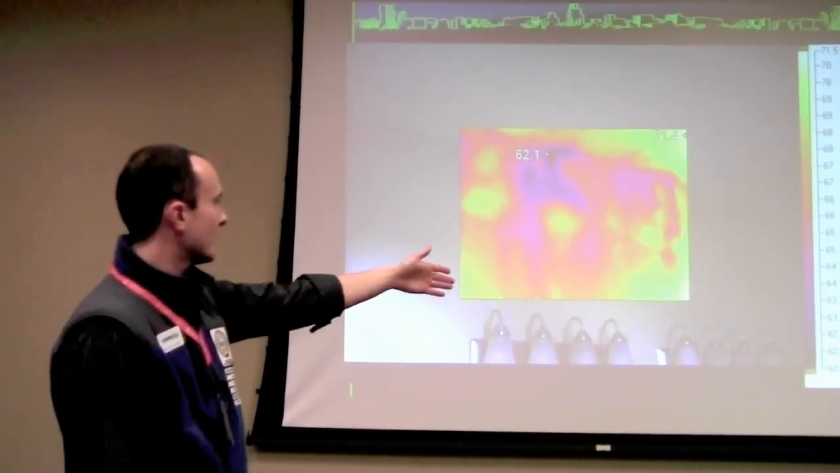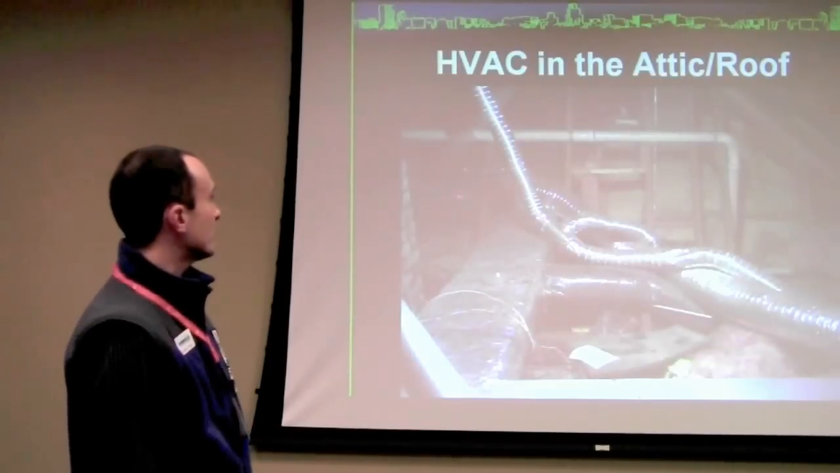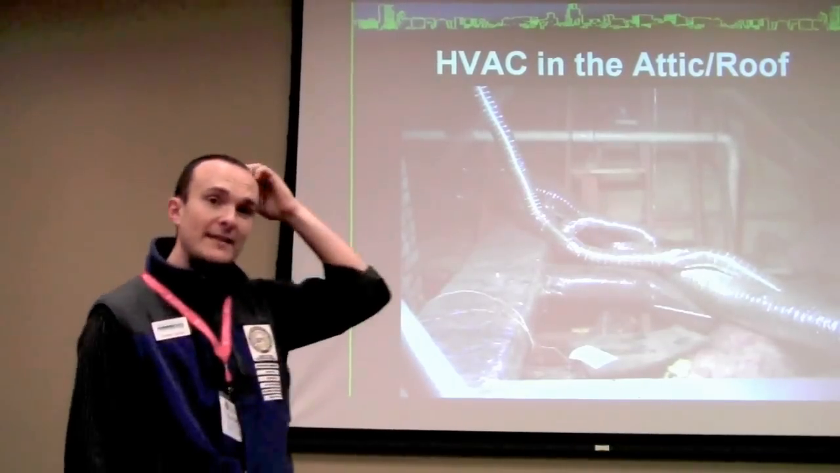Here's another example, right? We got the plumbing wall and the major air leakage and insulation deficiency. Can we stop doing this? Yes, good. Okay. This is actually the attic.